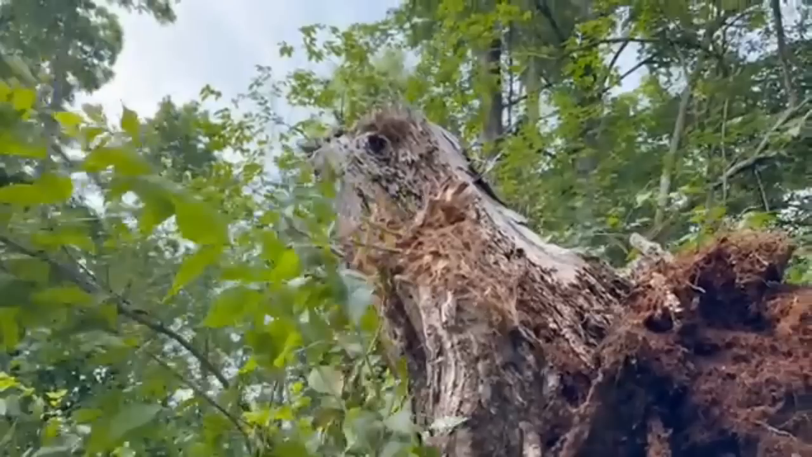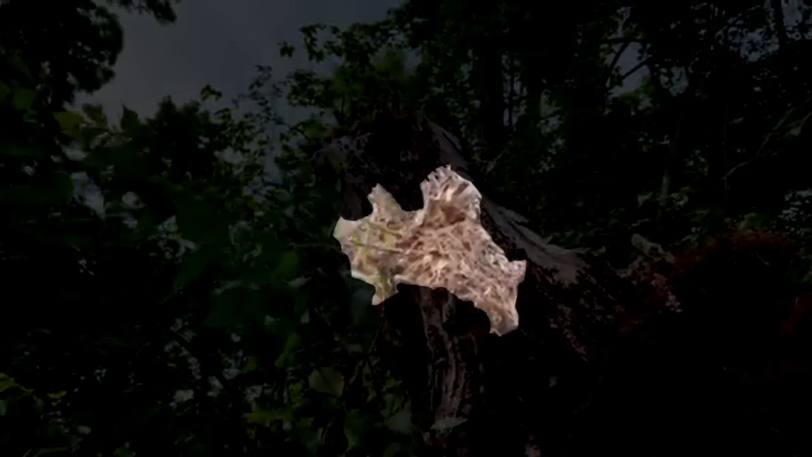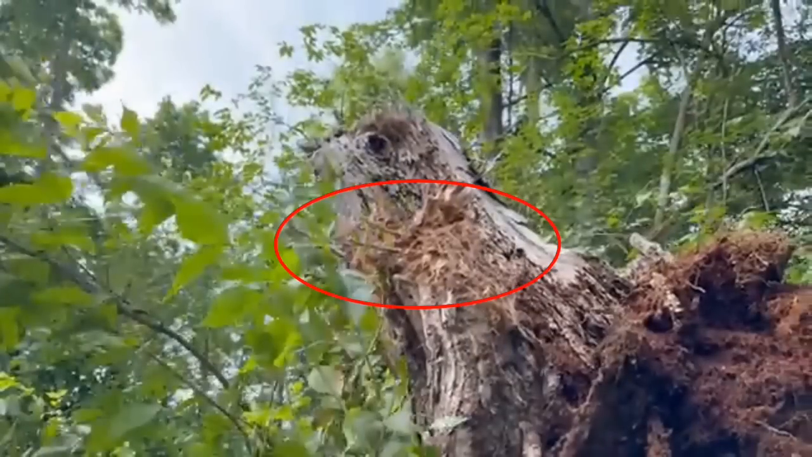And I can see why she thinks it looks like a bat, pareidolia. You can look here. Yeah, I could see a bat, I guess. But you can see anything else as well. But this part right here shows exactly where it broke off. Freshly broken off because of how dark it is on the tree stump.